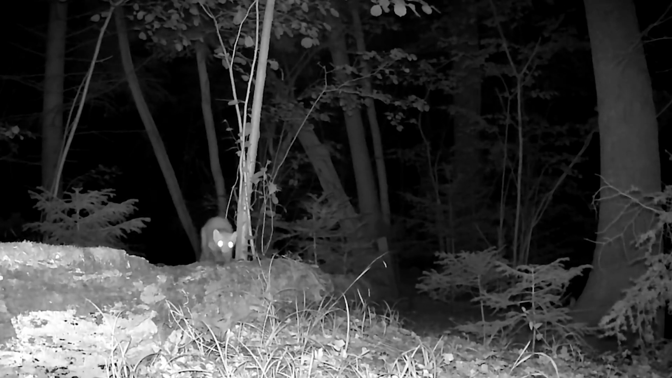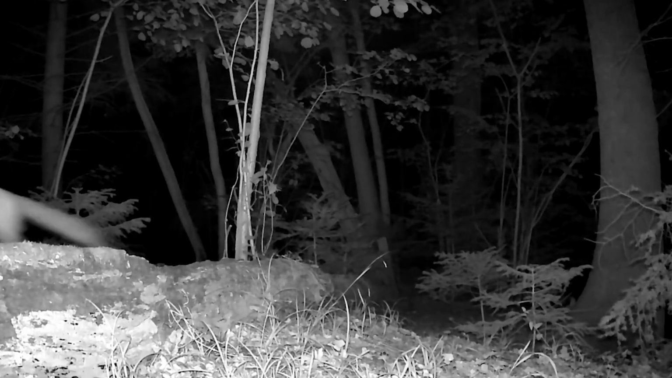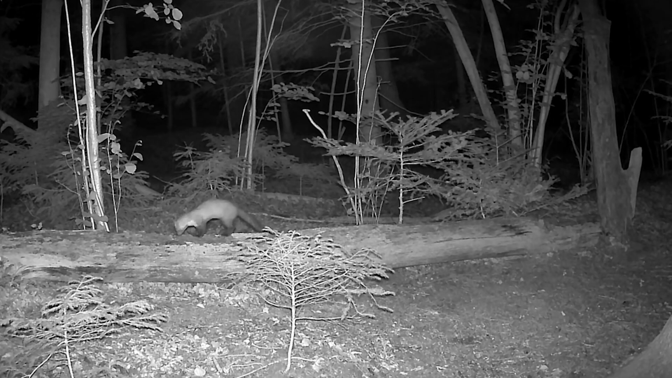Look at its ears. They're constantly moving, like sonars. A fox's hearing is its most powerful weapon. It can detect the rustle of a vole under deep snow or a layer of fallen leaves from up to 100 meters away. And now the camera has captured a rare moment, a process biologists call mousing.